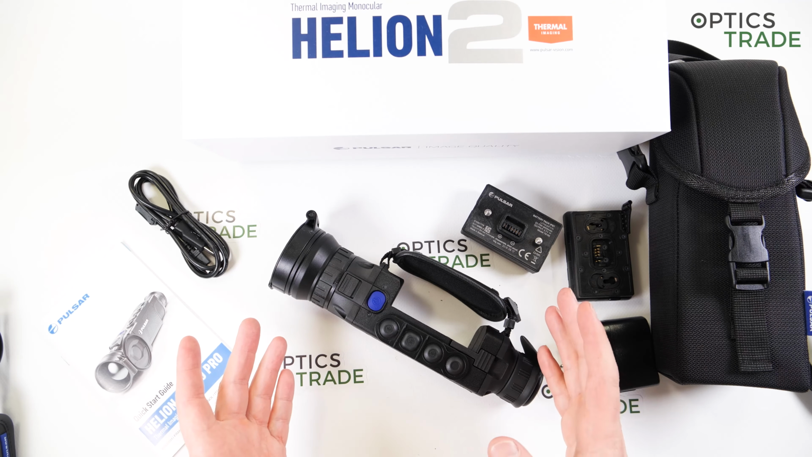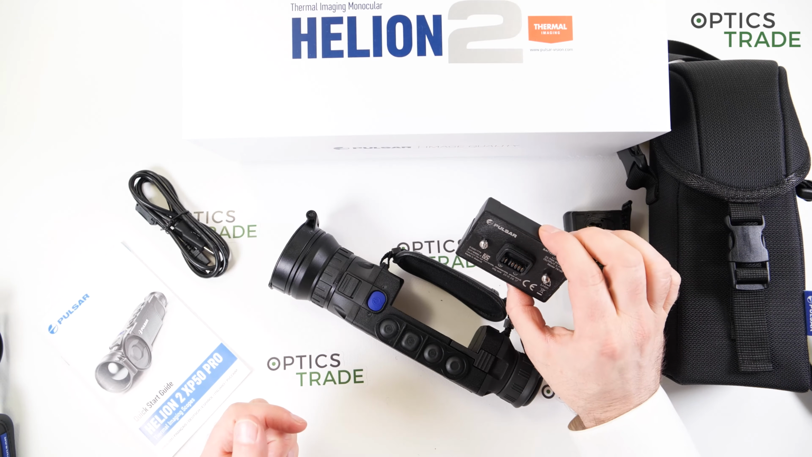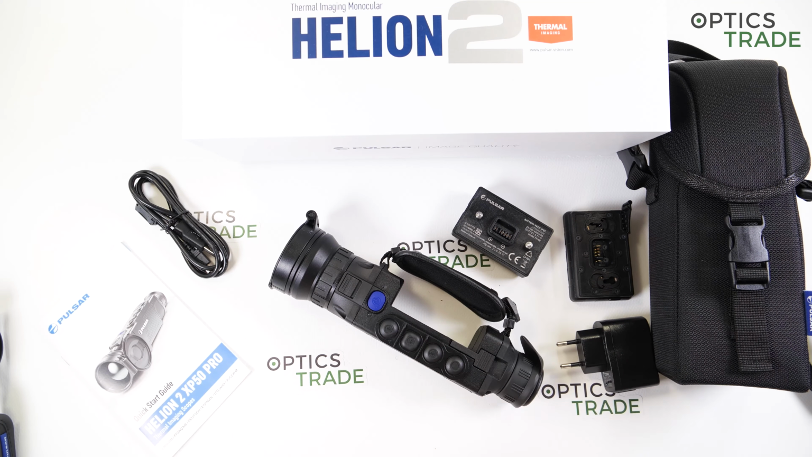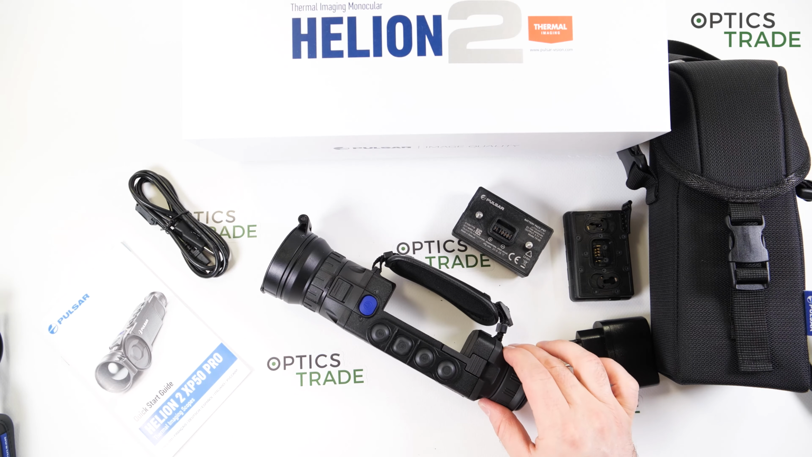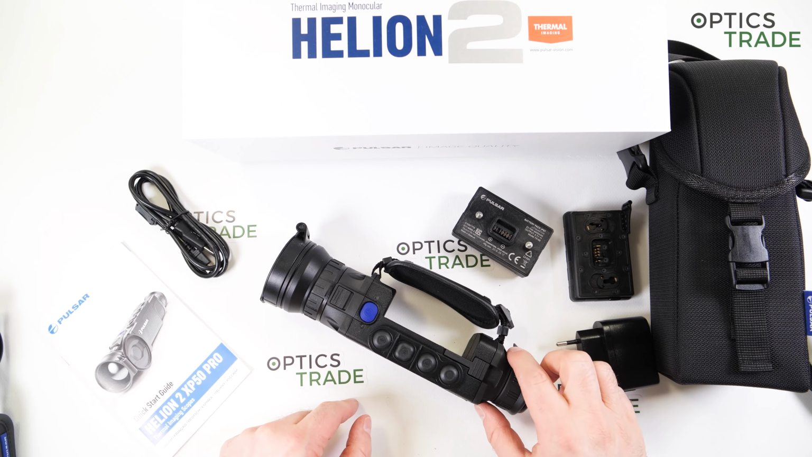And in general, the Helions are really a great buy because you get interchangeable batteries, a really durable housing, and a great service. Not only a great warranty, you also get service when your warranty runs out, you're still able to count on the factory. Something that is really hard with other manufacturers of thermal optics. I also think a big plus is the use of magnesium.